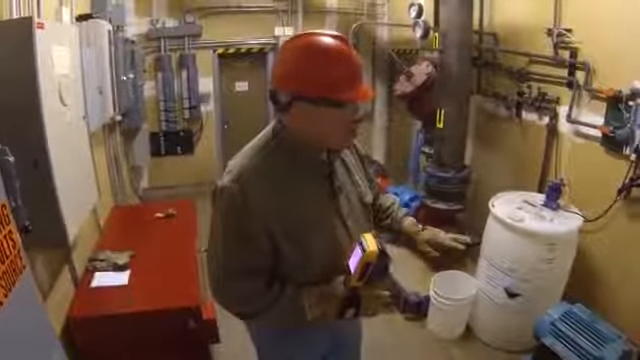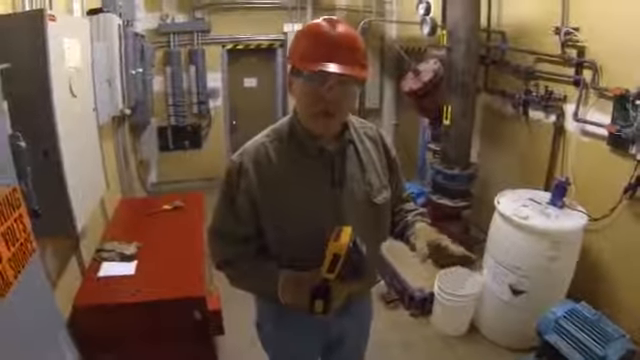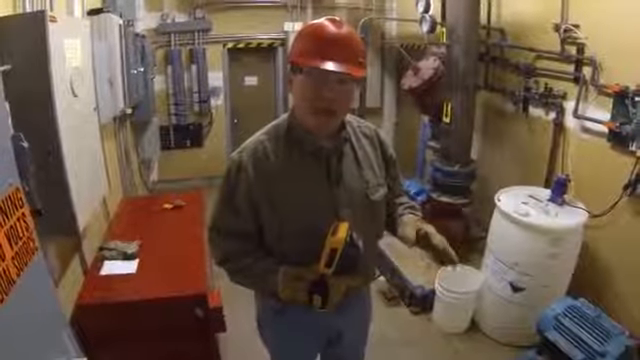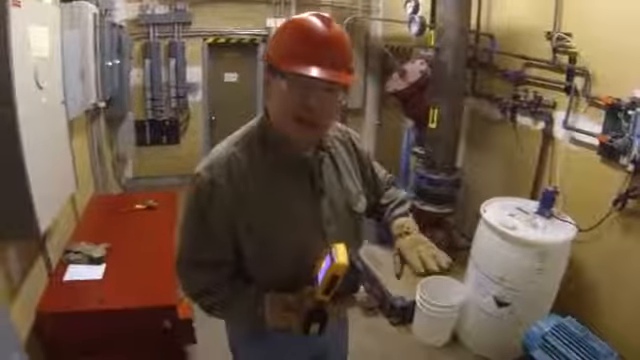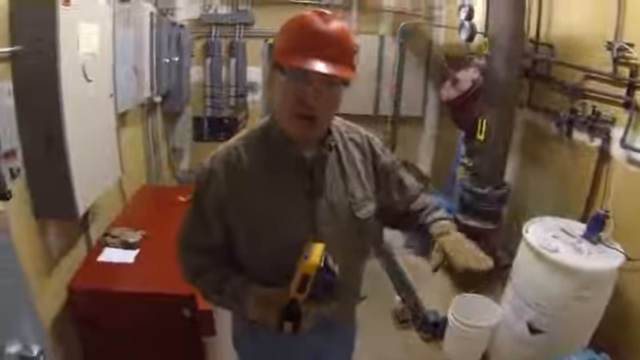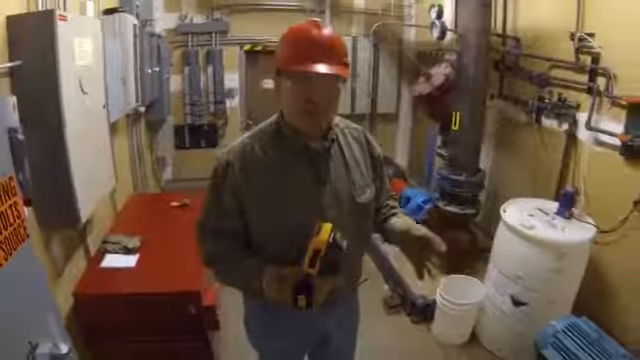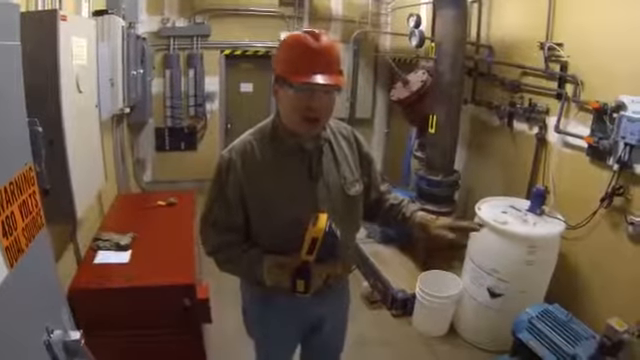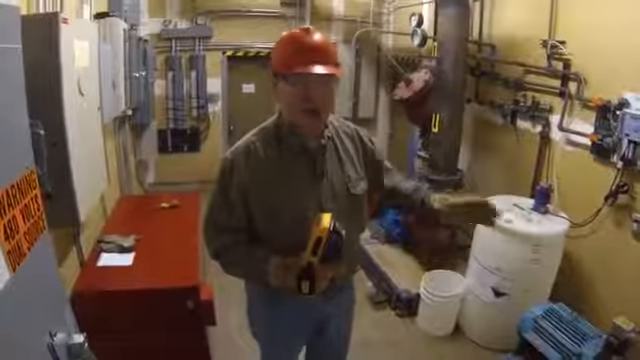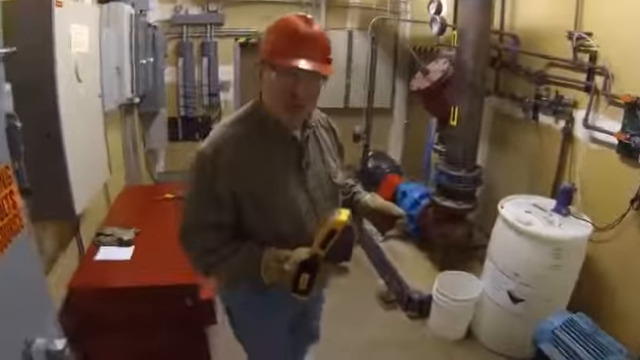The first thing that I generally like to do is take a look at the overall motor, the housing itself, and I'll be looking for unusual hot spots or localized hot spots that I wouldn't expect. In a normally operating motor, you would expect nice even heating and distribution across the entire housing of the motor. If you see anything that's off, that could be indicative of a problem. Likewise, if this motor is running a lot hotter altogether over the entire motor housing, that's an issue as well. So let's take a look first and see what we find out.